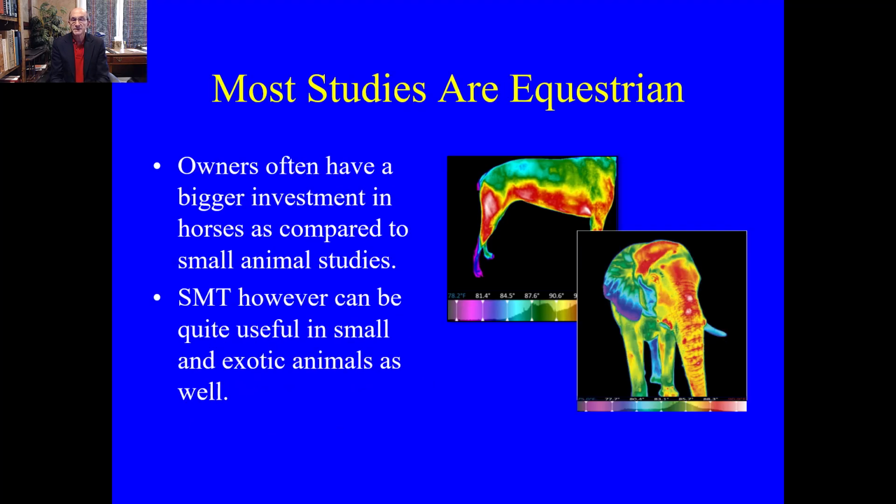Most studies done today for veterinary thermology are for equine or equestrian studies. But that's because owners have a bigger investment in horses as compared to small animals. Scientific medical thermology, however, can be quite useful in small animals and in exotic animals as well.